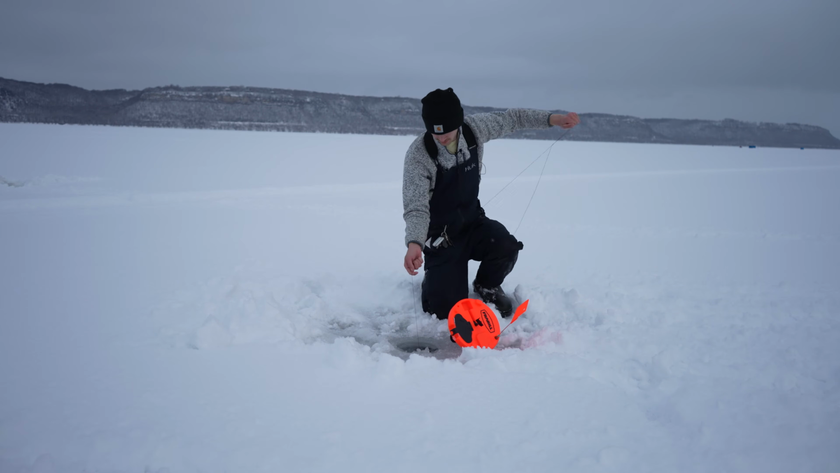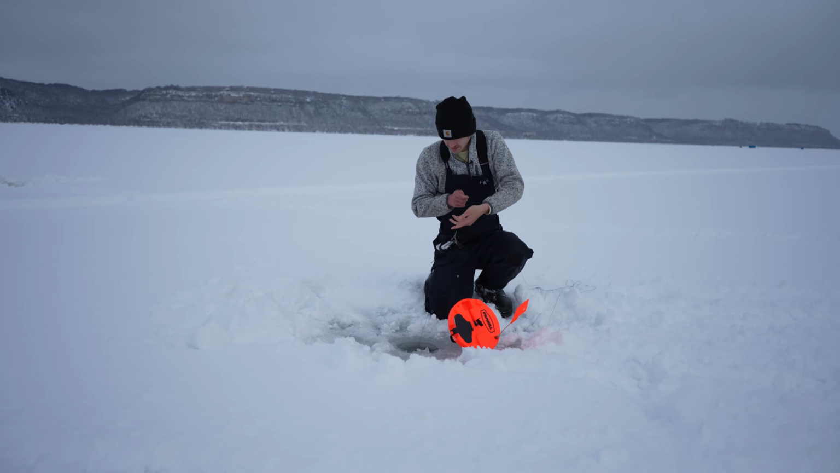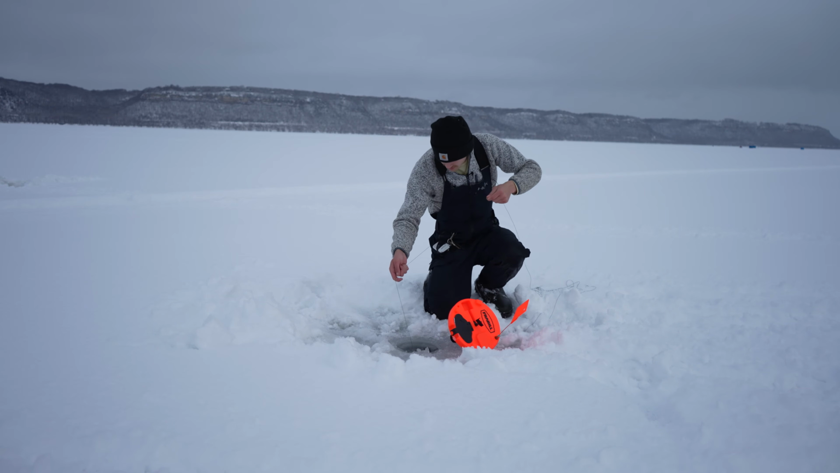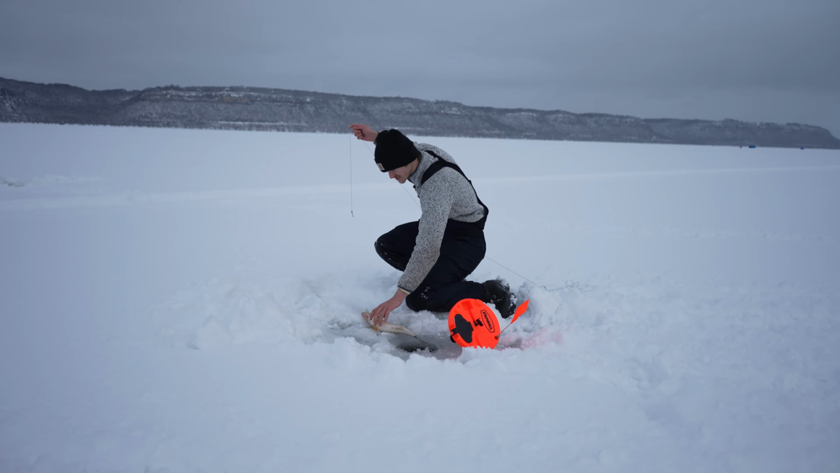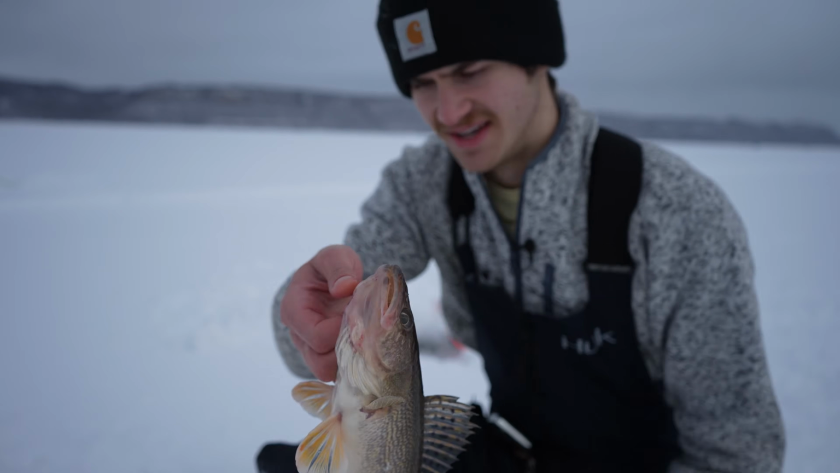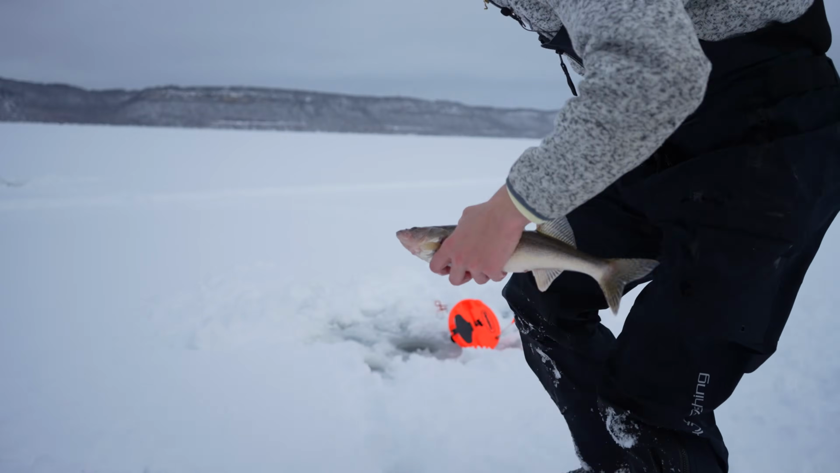Got him. Just a little guy. Oh, now it's starting to run a little bit. Oh yeah. Little guy, but another fish is another fish. Another little sauger here, guys. Probably about the same size, 14, 15 inches. Definitely a lot of fish here. This one's going back in the water as well.